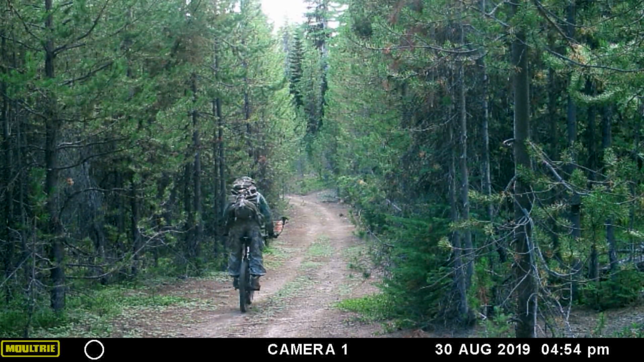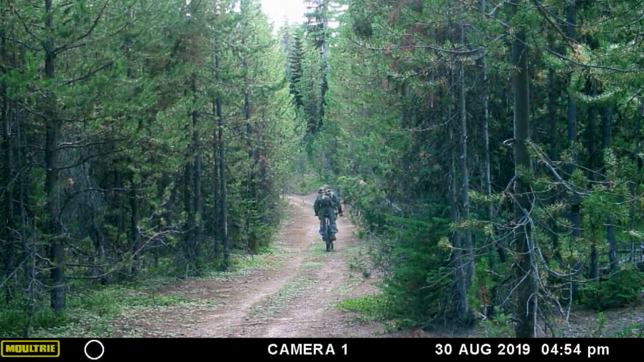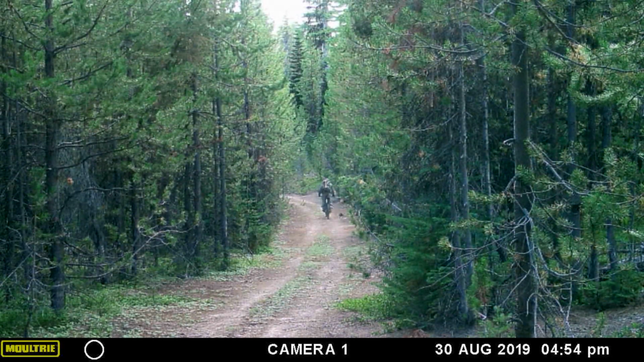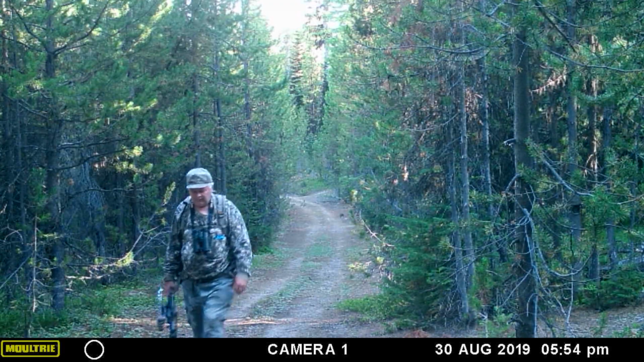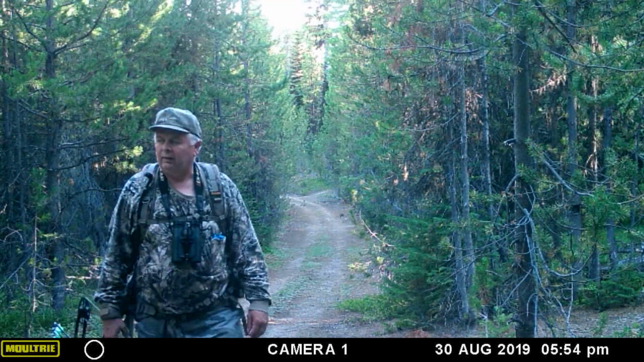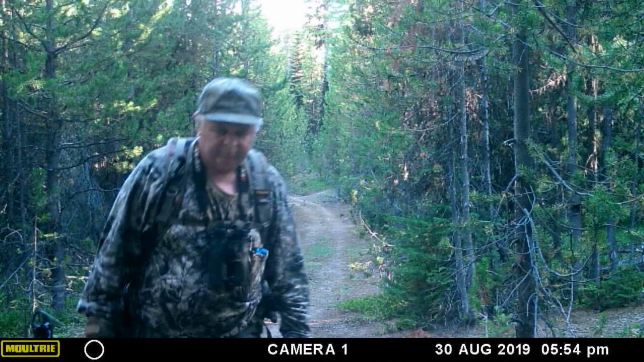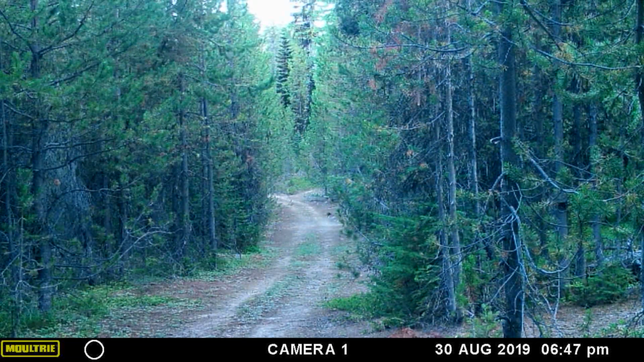This guy comes riding by on the 30th of August, 4:54 p.m. One hour later, I come by. There I am. Now watch real close. One hour later, after this clip, you're going to see an elk run across the road. There he goes, or she goes.